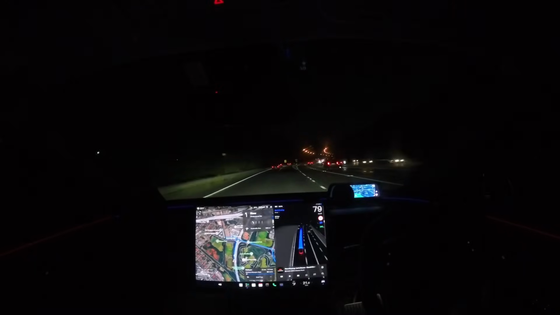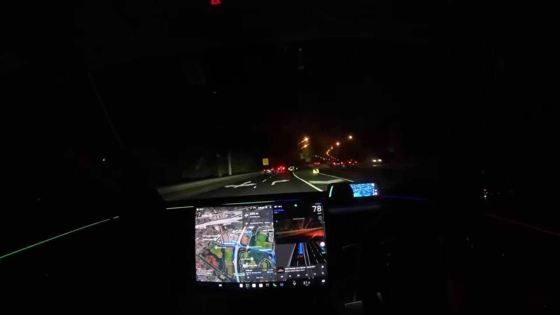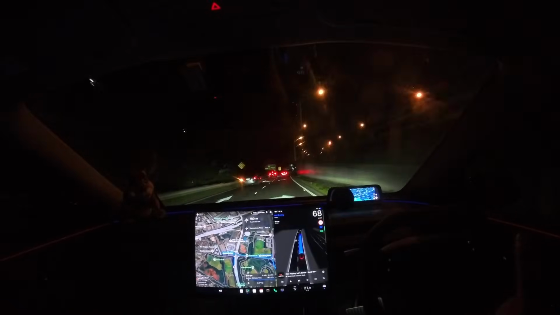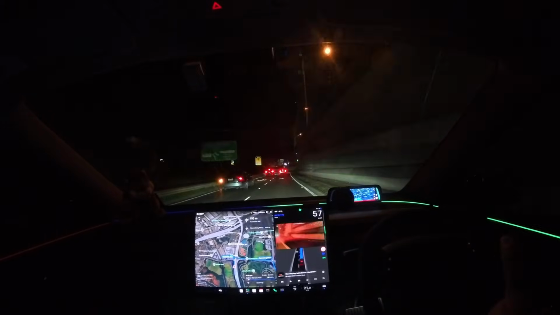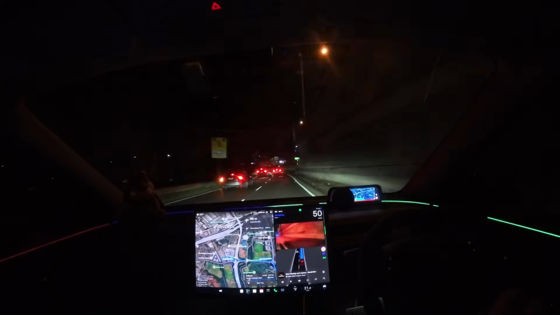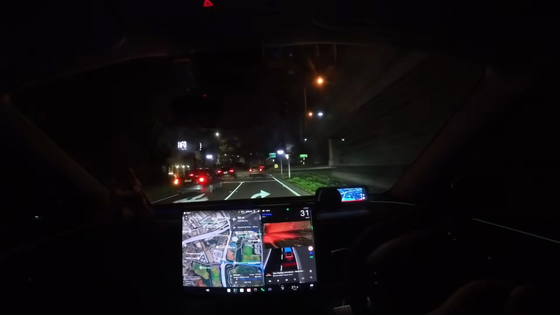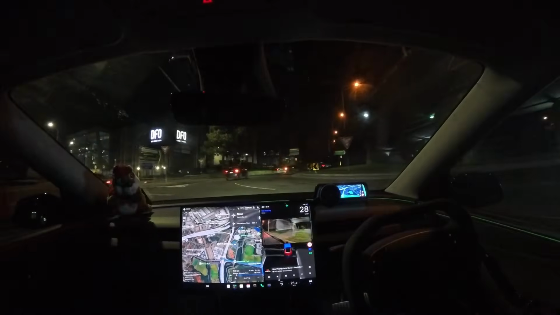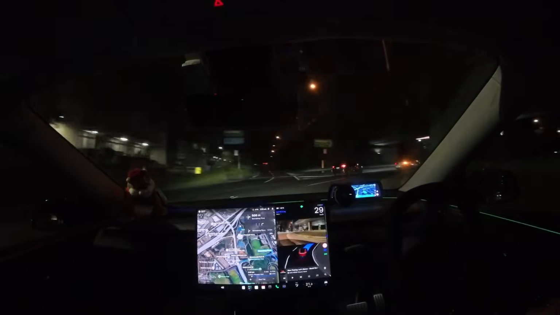Now, here, taking off the off-ramp, really good. We're heading into one of the worst roundabouts in Sydney. During the day, this roundabout is pretty busy because you've got a lot of the DFO traffic to your left and people coming from Sydney Olympic Park to your right. At the moment, that was pretty clean, so I'm pretty impressed.